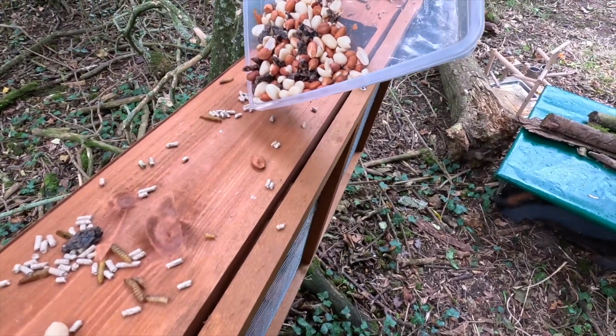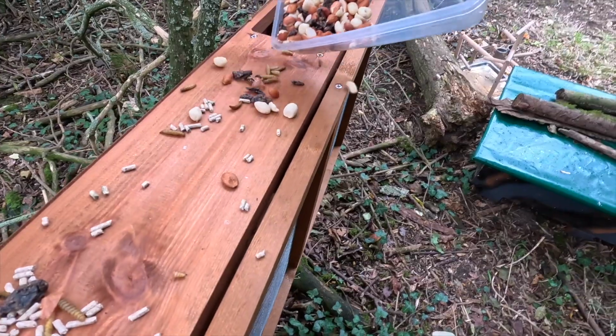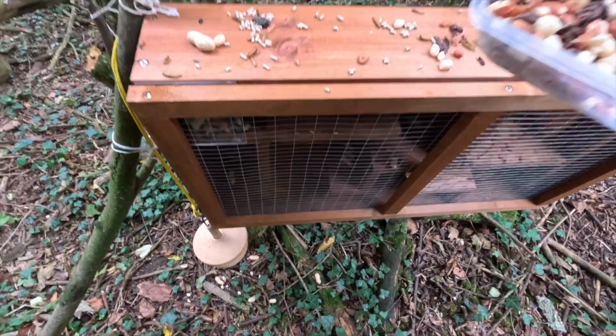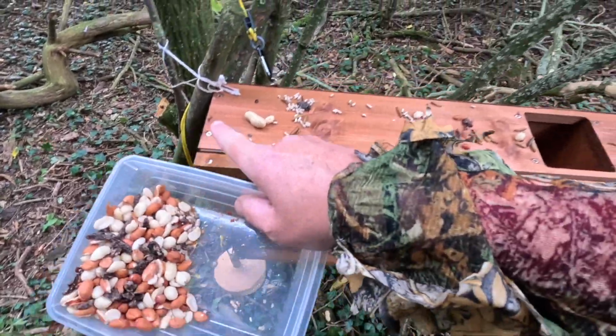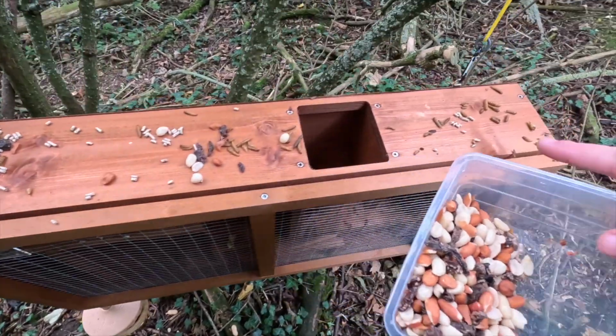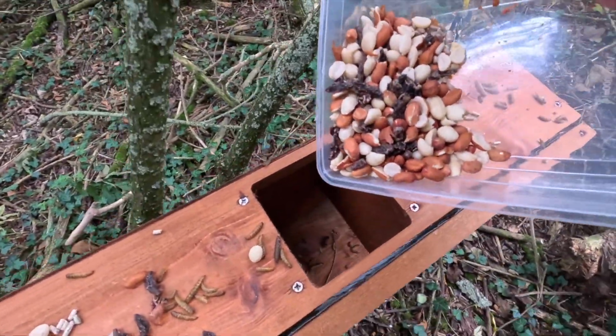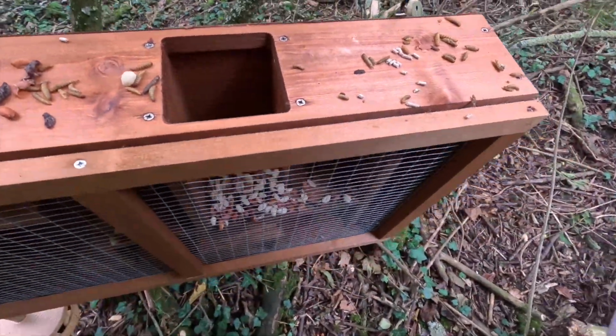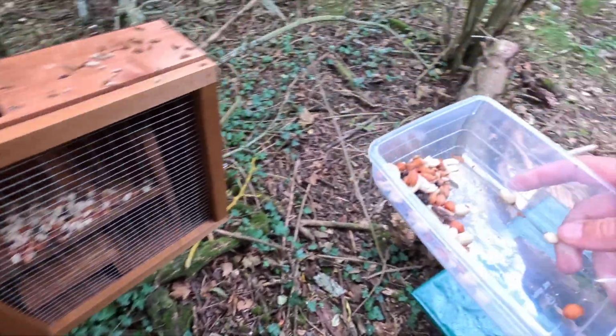The thing is, I know nothing is going to go in there while there's food around, but if the animals get used to eating off it or under it or around it, they're eventually going to be curious because there's a big pile of food in there. They're going to want to come in there and eat all that.